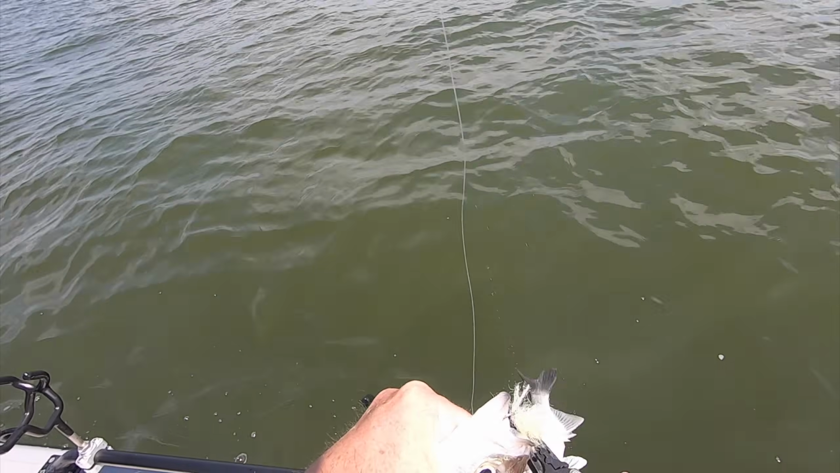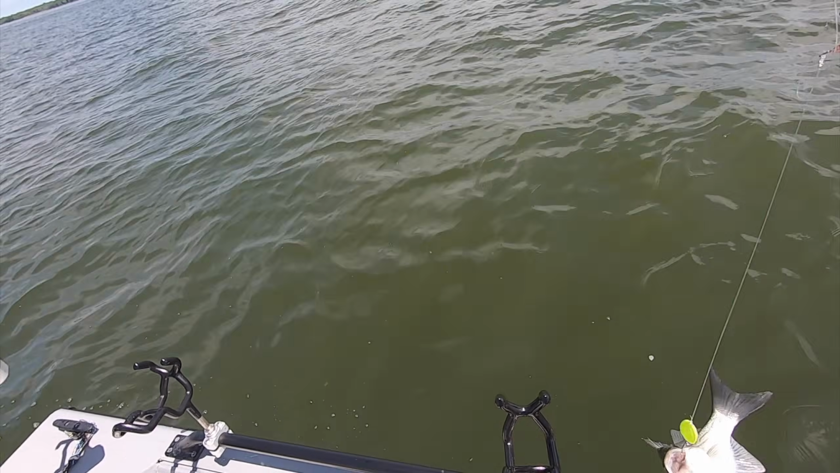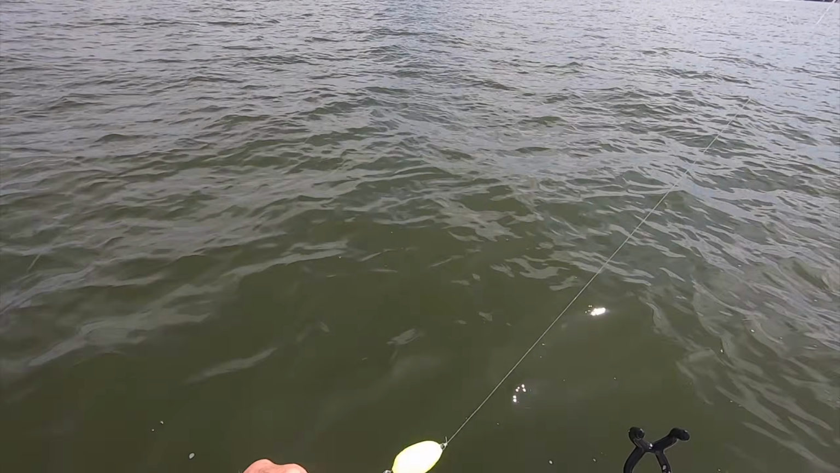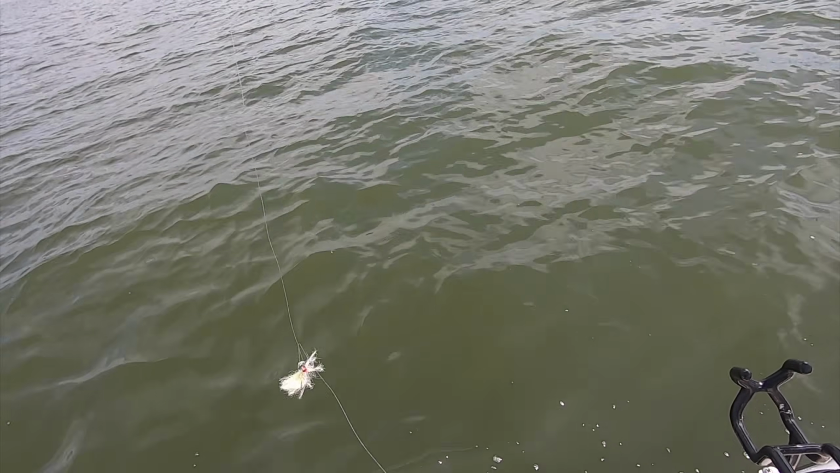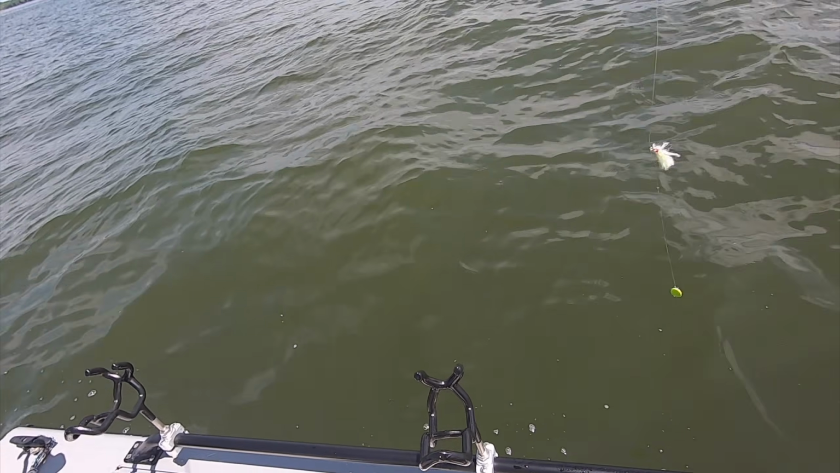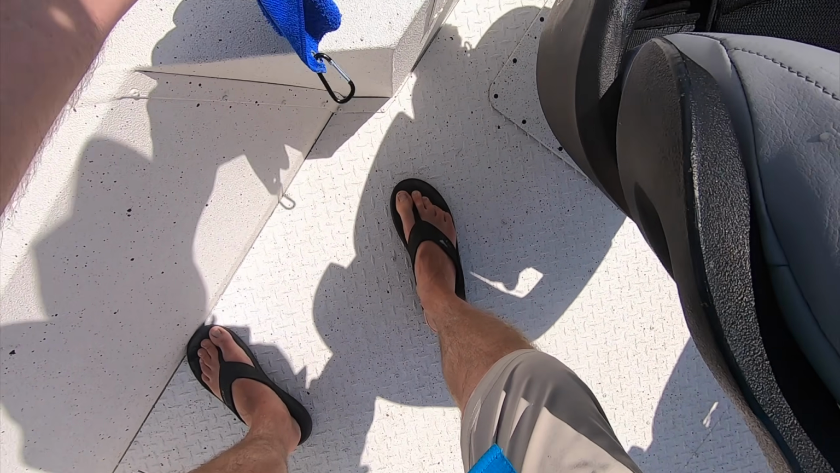We're not going to be out here very long because it is Memorial Day weekend. And it's already crazy, but it's gonna get worse here really quick. And so we're gonna get out pretty soon.